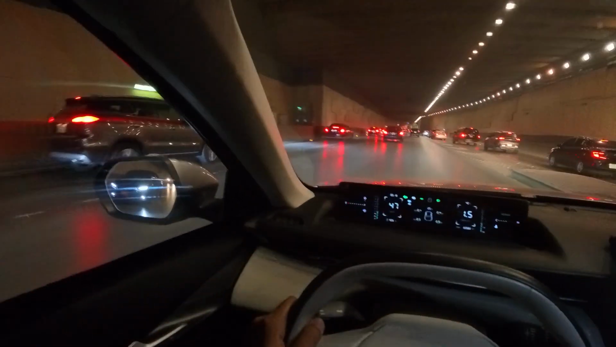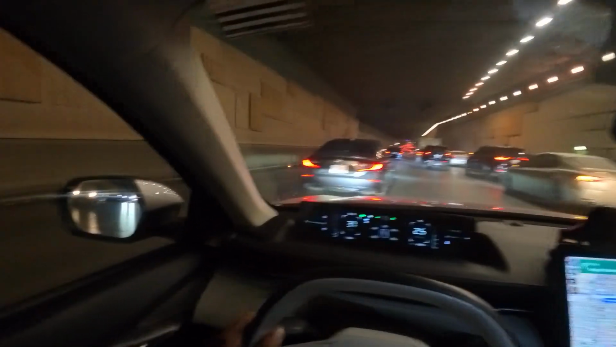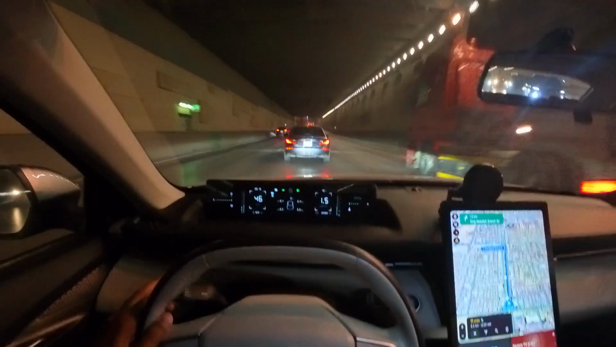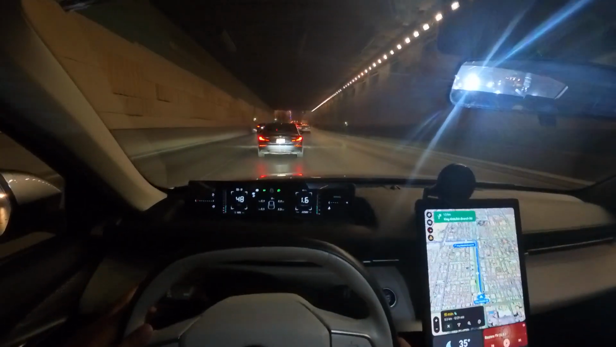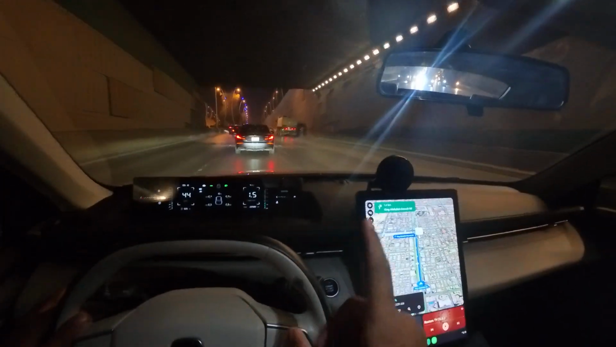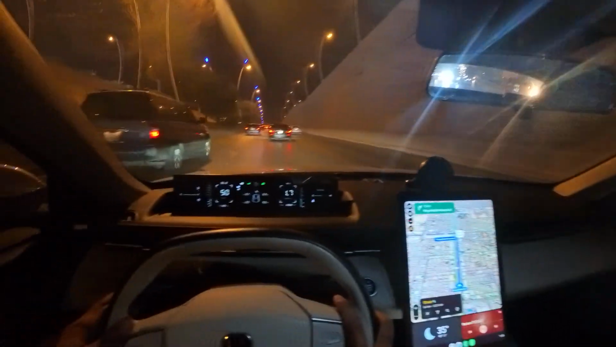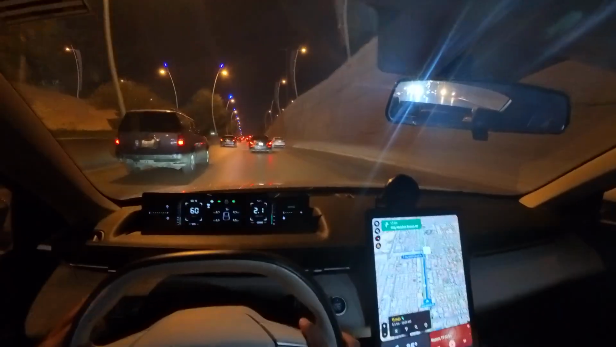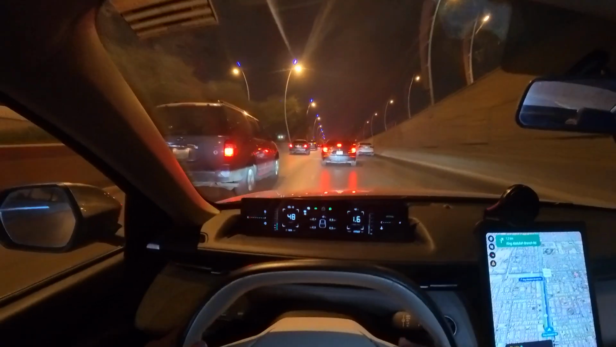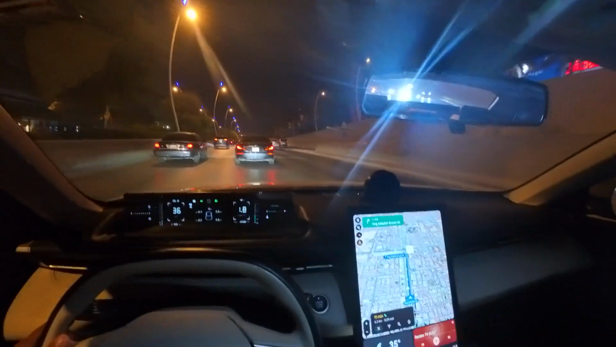We have cars coming to merge onto this lane, so we will make a quick turn over here to save everyone some time. You see, Riyadh is super busy even at this time. There's a dumper standing over there. It might have broken down. Also, I'm interested in seeing later how the audio of this whole thing will turn out.